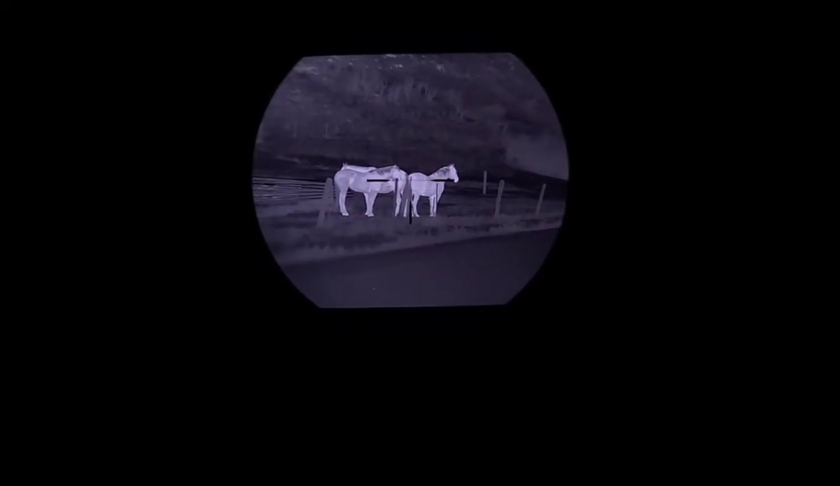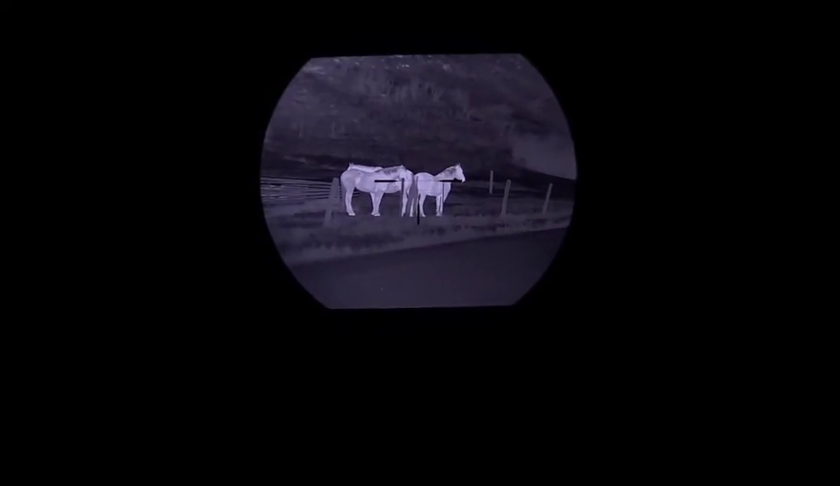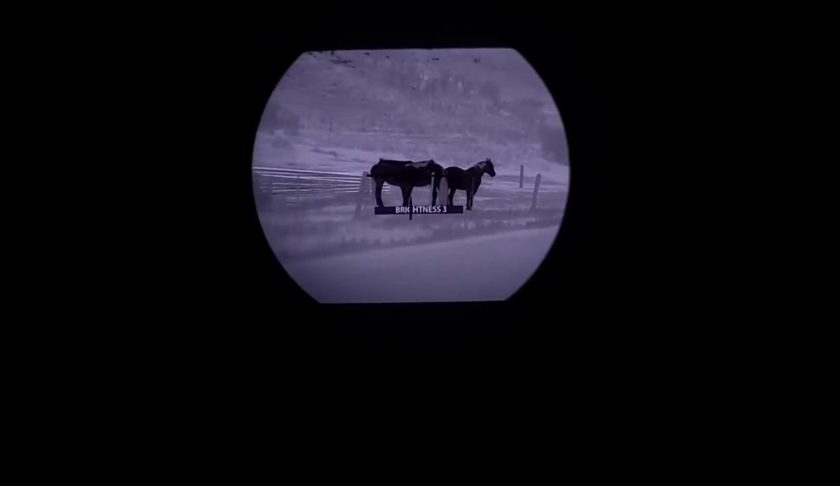Go through color palettes again on this sharpness setting. So white hot, black edge detect, white edge detect, white hot. We'll go to black hot this time. And now we will go to brightness here. We'll see how brightness can affect the detail on an animal.